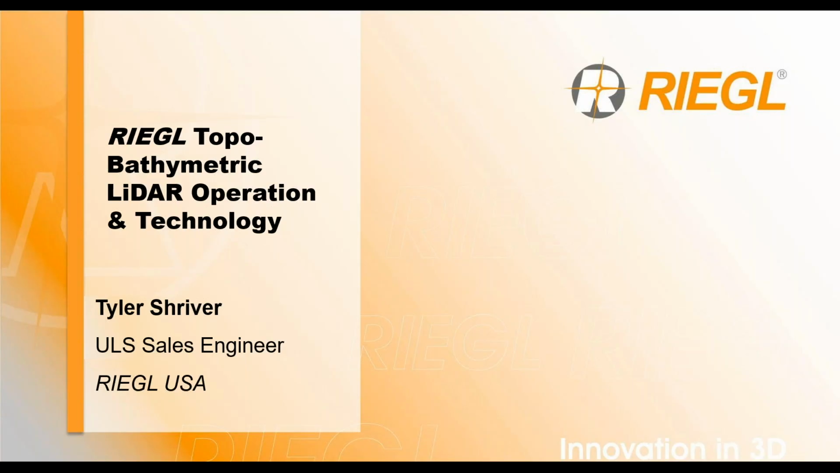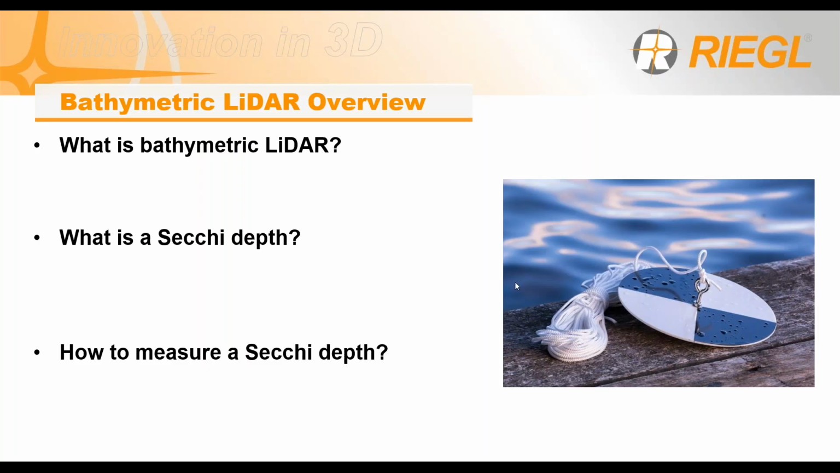Perfect, thank you. We'll start off talking about the technology, some of the use cases, then pass it off to Whiteout to really dig into what they're using it for and some of the results. To start out, we're going to first discuss the RIEGL Topo-bathymetric LiDAR operations and technology here for UAV solutions.